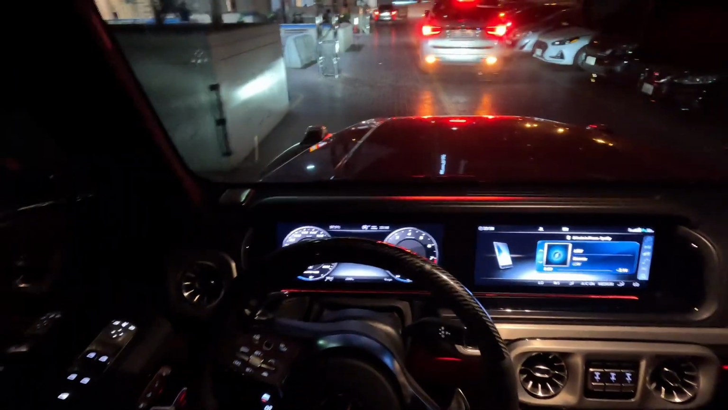I don't even know how we're gonna get out this thing. Anyways, I told her to come down. I don't know where she's at. I told her to come down. She'd probably be pulling up right now.